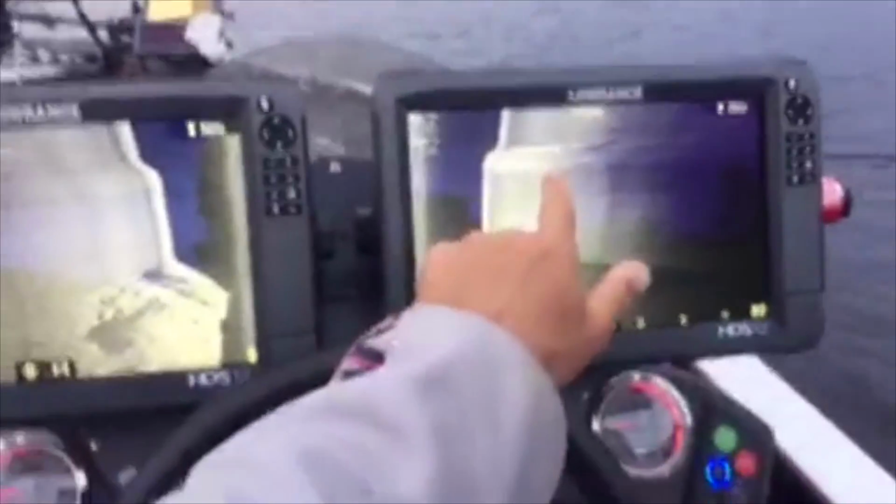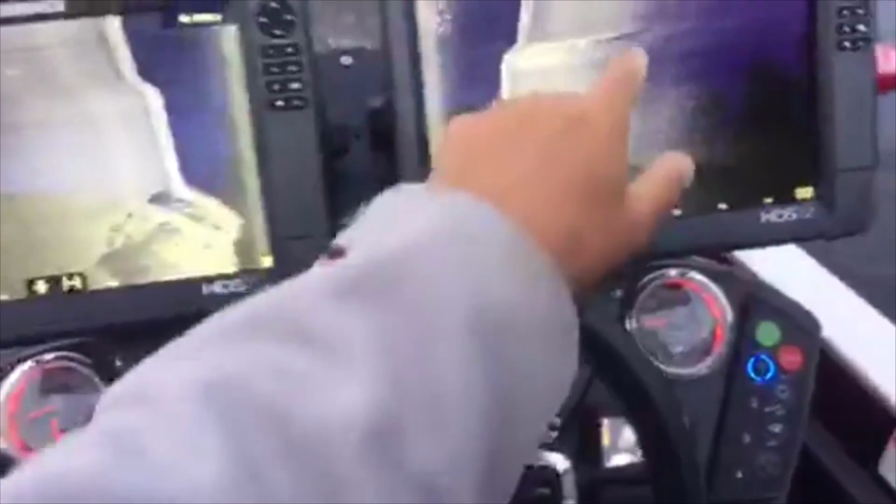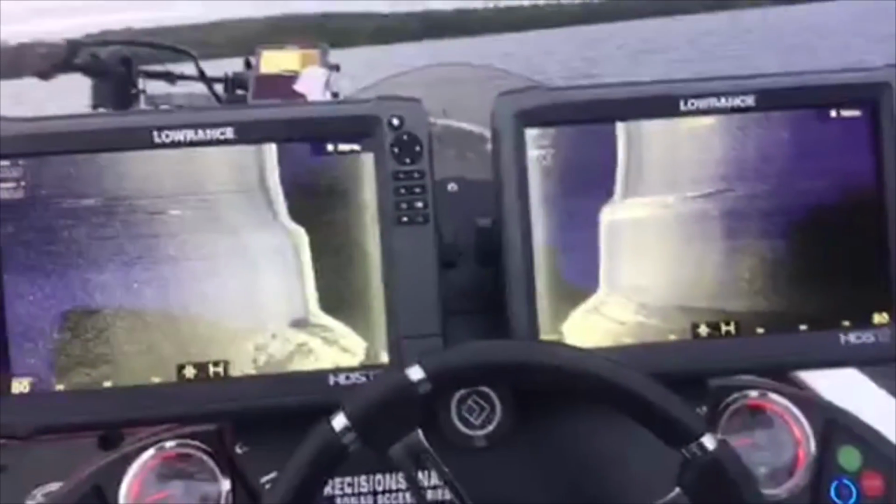But don't let stuff like that fool you. That's when you turn the boat. The sonar's still working, excuse me, working perfectly. But when you turn, it'll elongate whatever's there and make you think that's an awesome straight ledge or something like that.